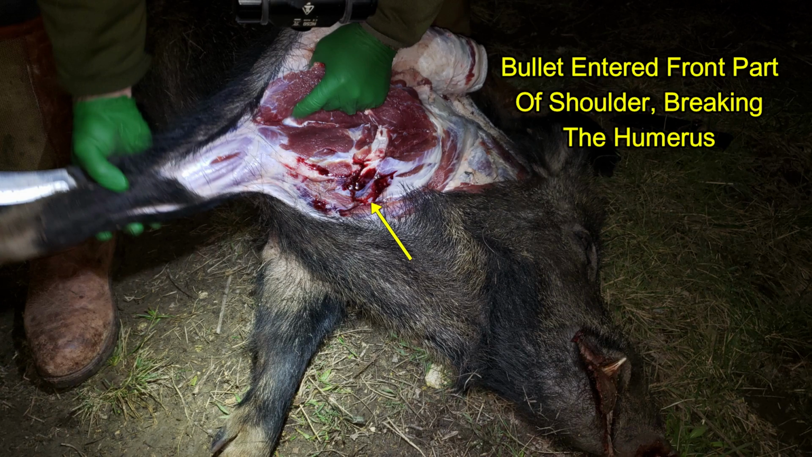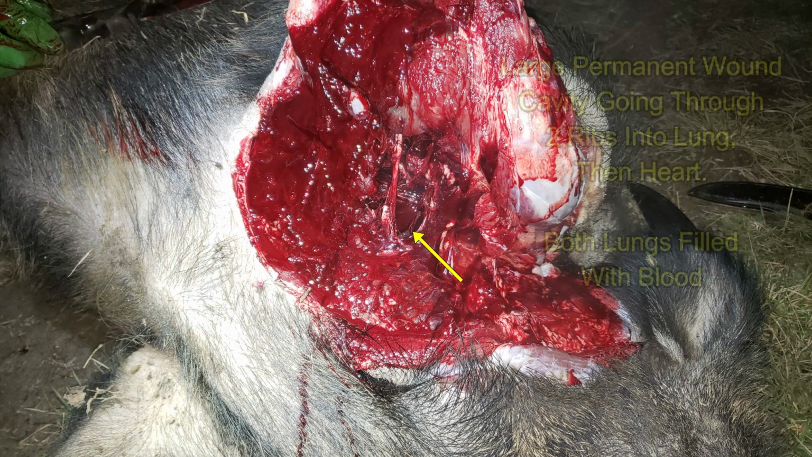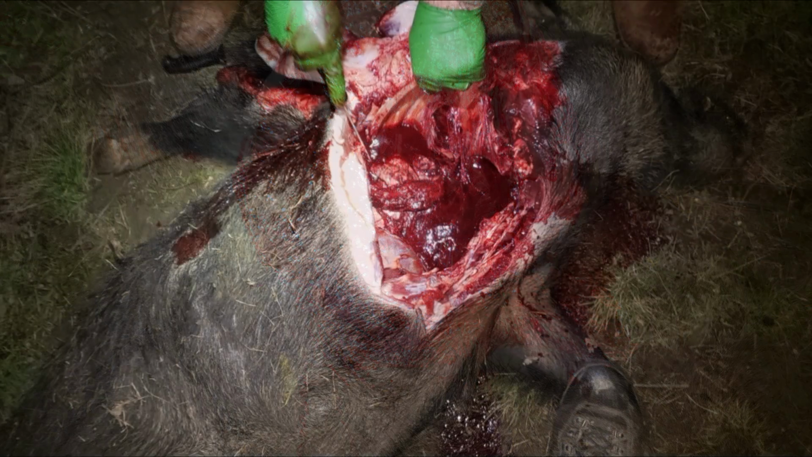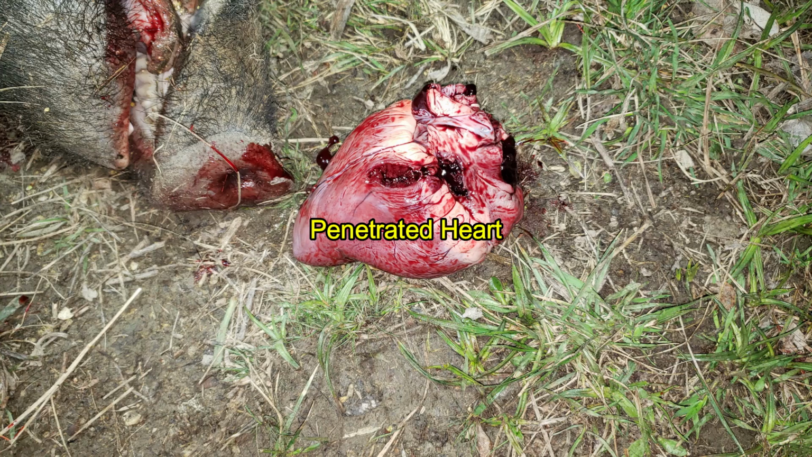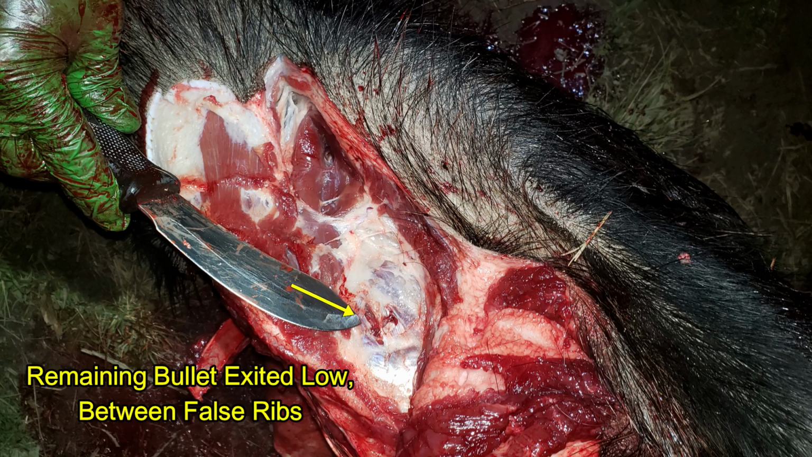Ben's shot entered the front of the shoulder, breaking the humerus, peeling back the arm a little bit. You can see a lot of the damage in the muscle between the shoulder and the ribs, and then you can see the permanent wound going through 2 ribs into the chest cavity, where the bullet struck both lungs and the heart, leaving 2 pieces of jacket in the lungs along with rib fragments. Here's where it penetrated the heart. And then it exited out between the false ribs, low down on the side of the hog.